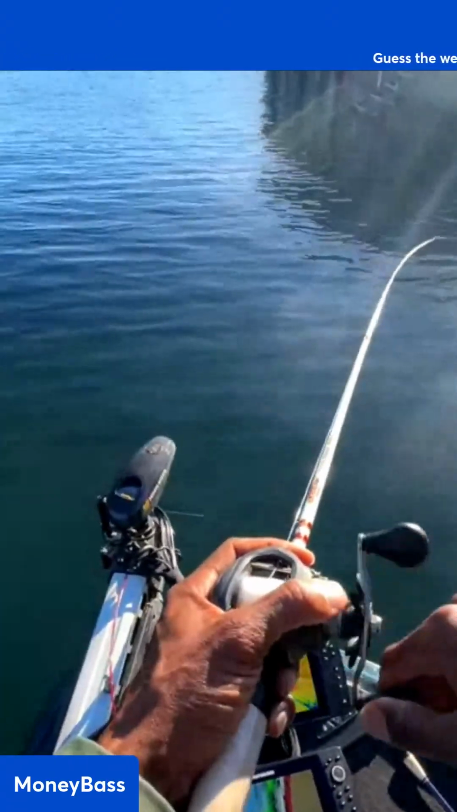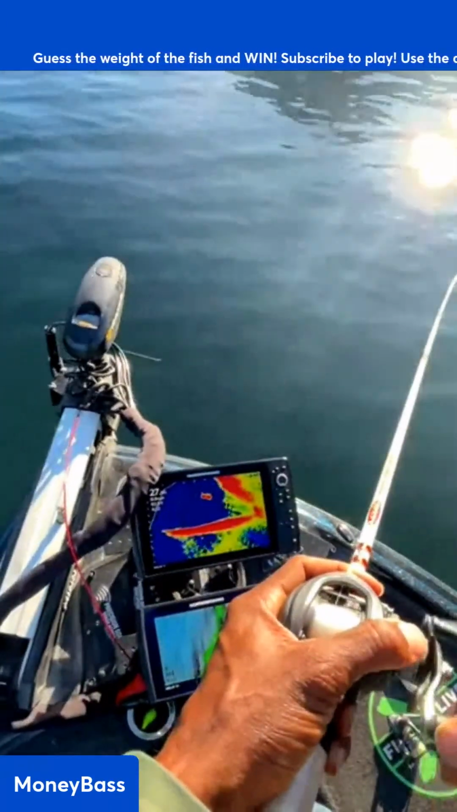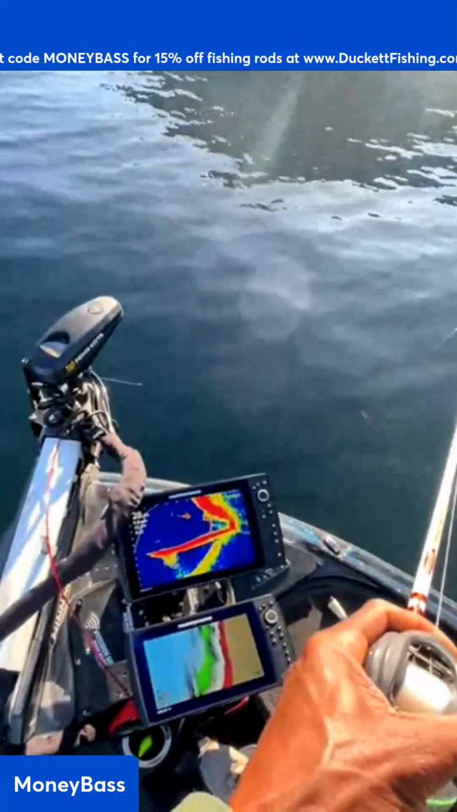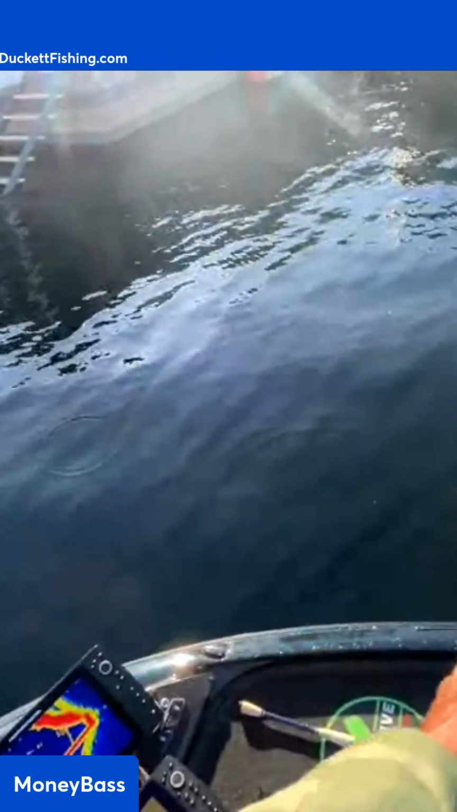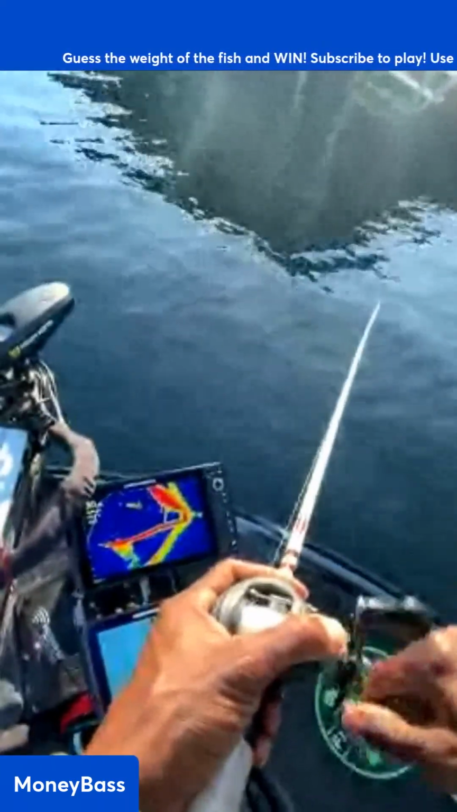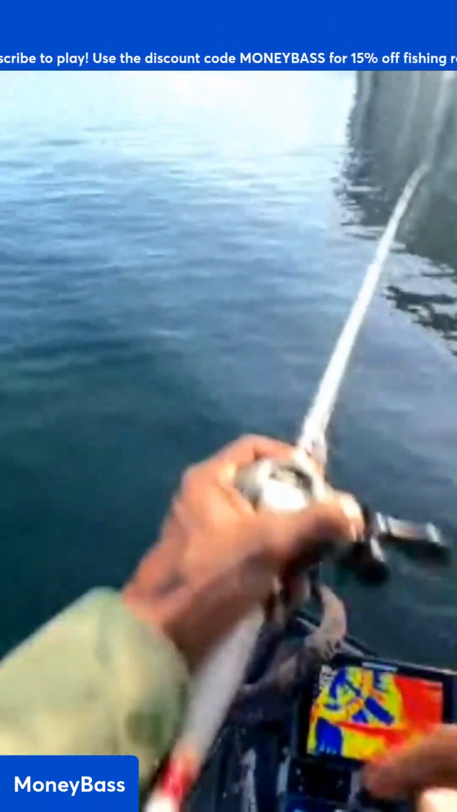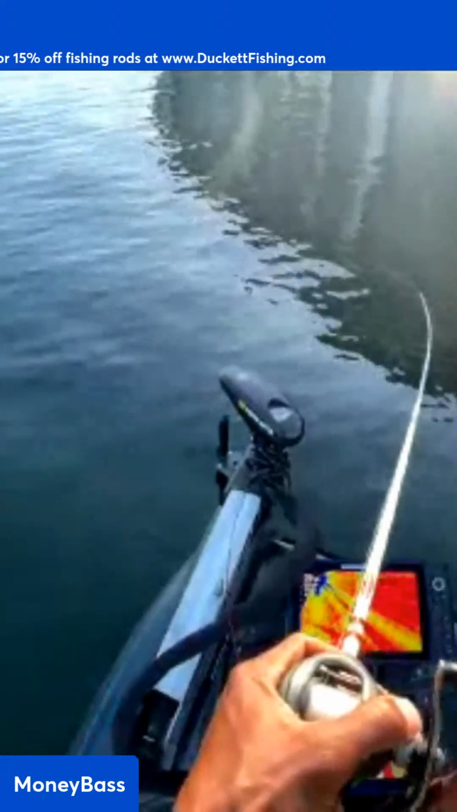I can't wait to feel the tappy tap, so we can get a nice hook set. See if anybody's gonna walk away with any cash for one of these bass. All right, get one more nice little cast over there. All right, nothing. I saw a big nothing on that one. Let's see what we got over there.